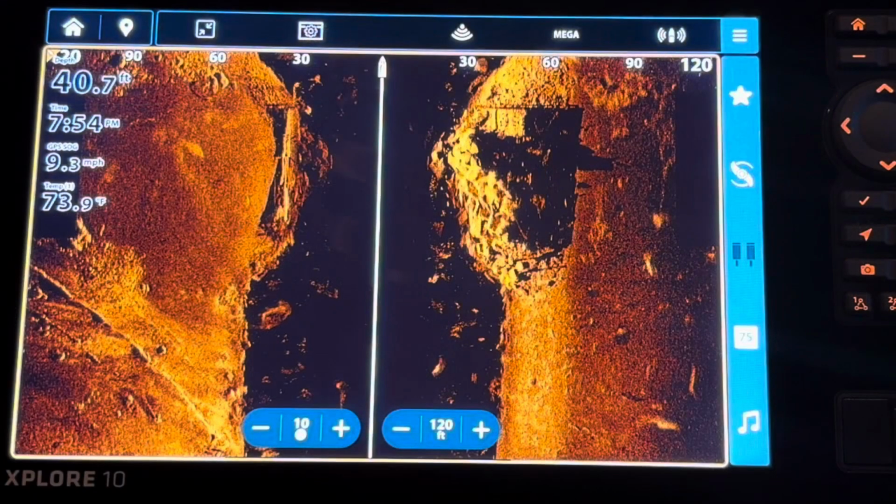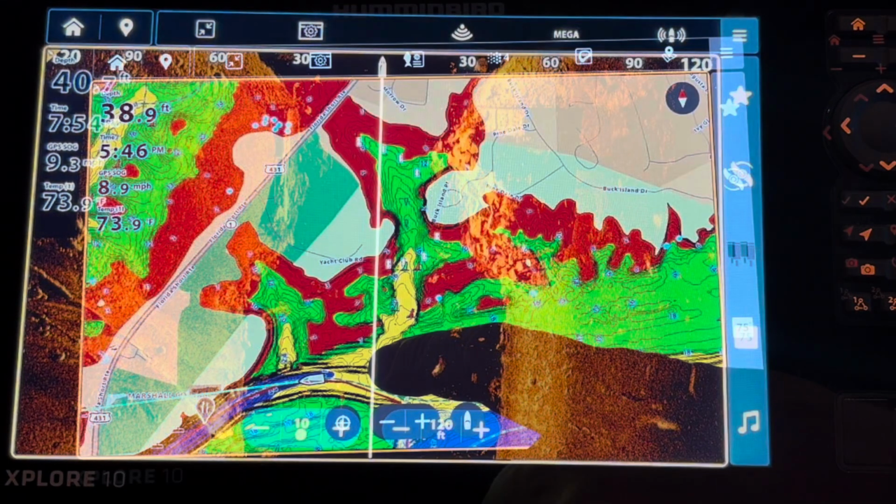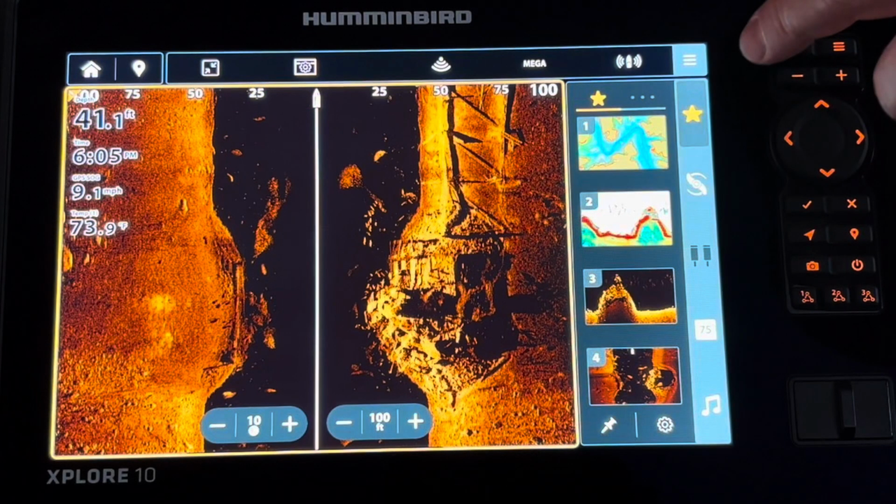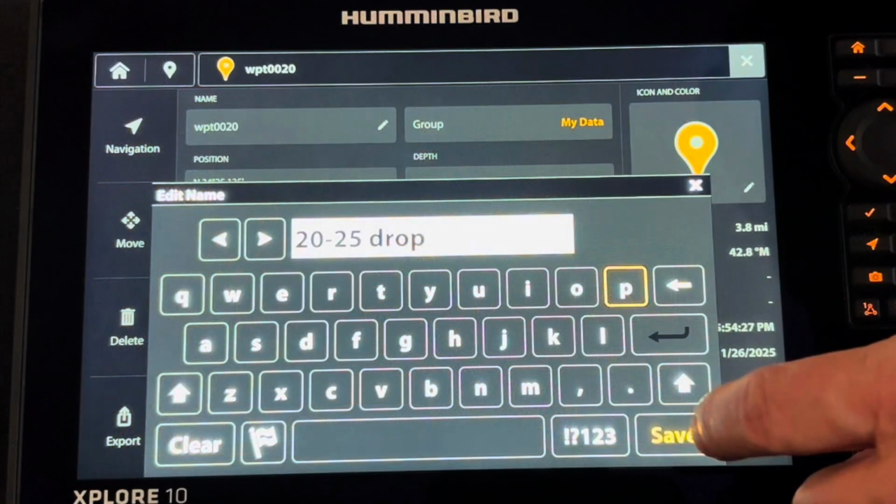I hope you have enjoyed my top 10 Explore improvements. I loved my Helix units, but I am definitely excited about adding Explore units to my one boat network.